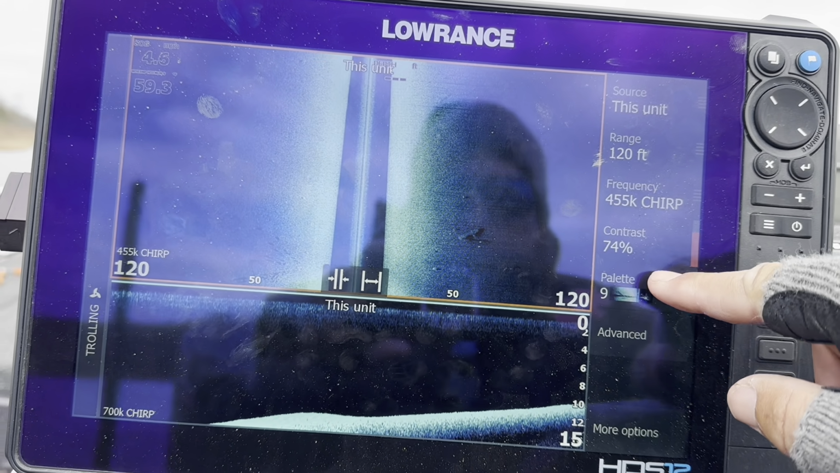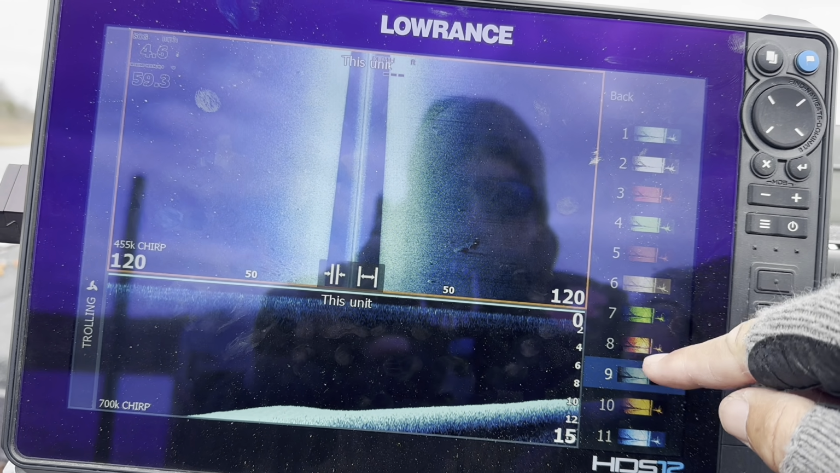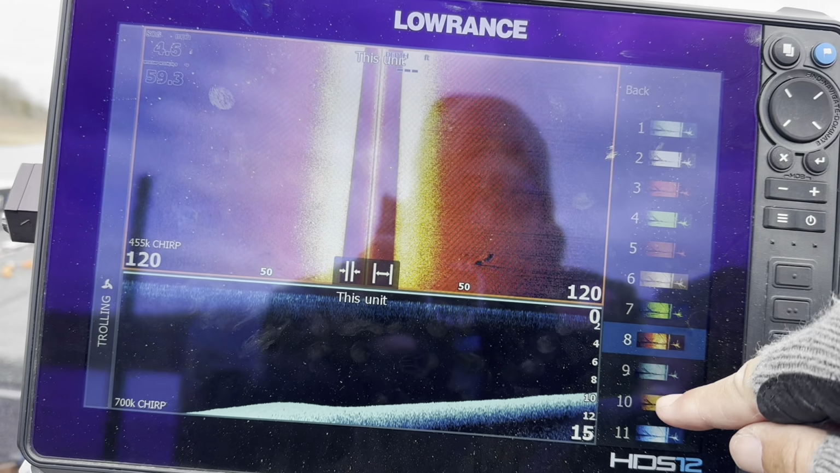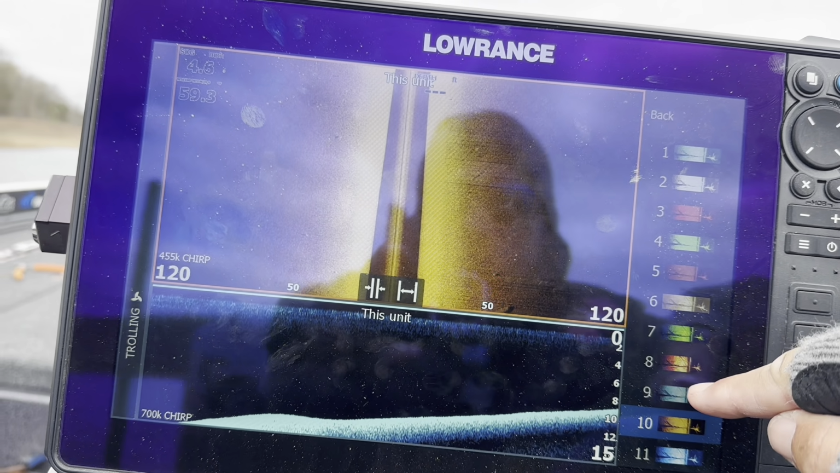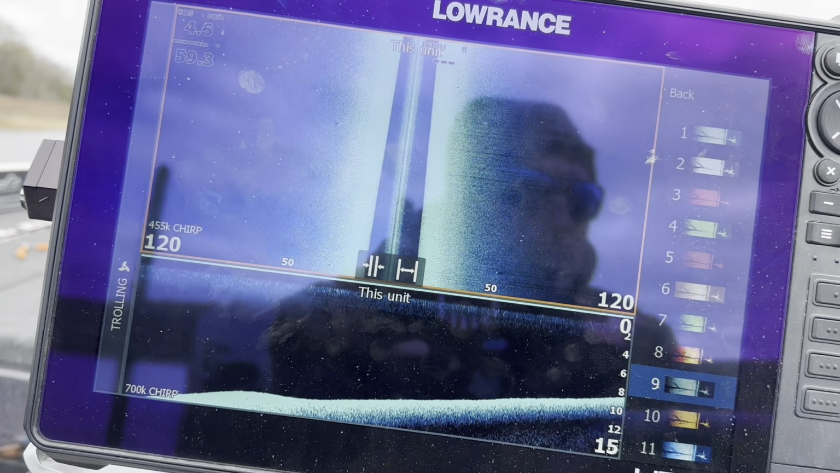I like to use color palette line. That's my favorite color. I'll also use, I think it's 8. No, it's not 8. It's 10. 10's another good one. But again, you'll have to adjust your colors, because everybody sees it a little different. But that's the one I like to use.